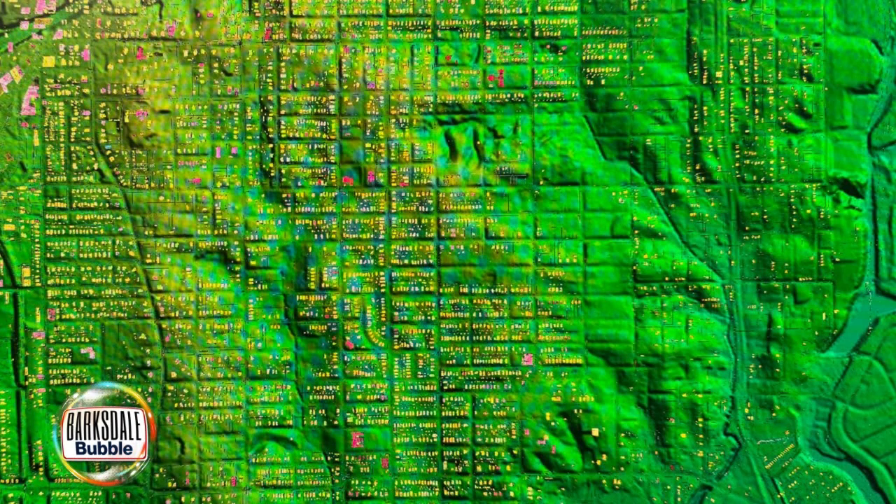1909, you get a real good sense of right before World War One, what was happening. In 1935, which was very, very robust, how the city looked during the Great Depression. And then the last time they were here in 1961, you can see how the city was looking right as I-20 was being built.